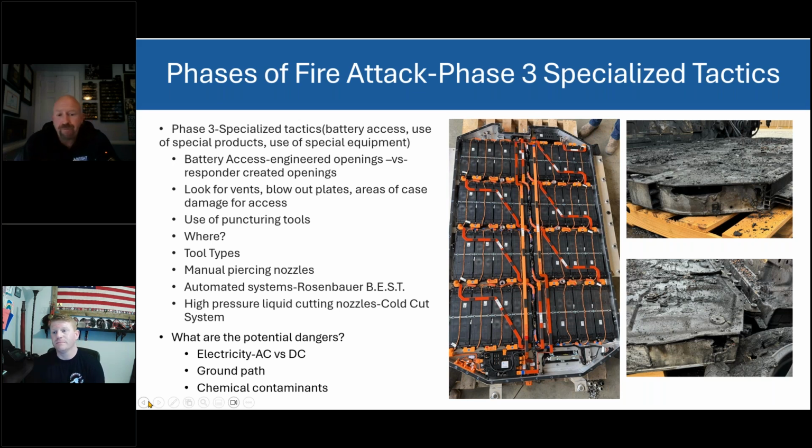Agreed. Not okay. Agreed. So in phase 3, specialized tactics, right? What are we going to employ that is not the run-of-the-mill, engine company gets off, this is what they do every day, bread and butter idea, right? Engineered openings, access openings.